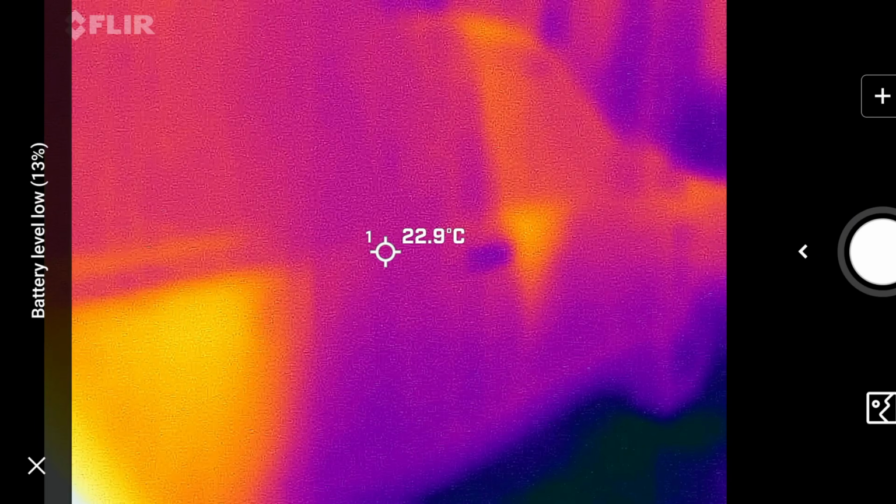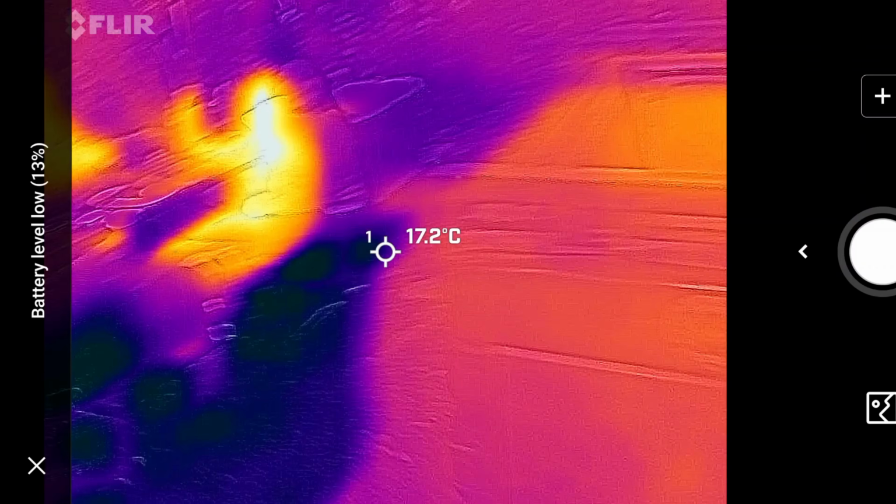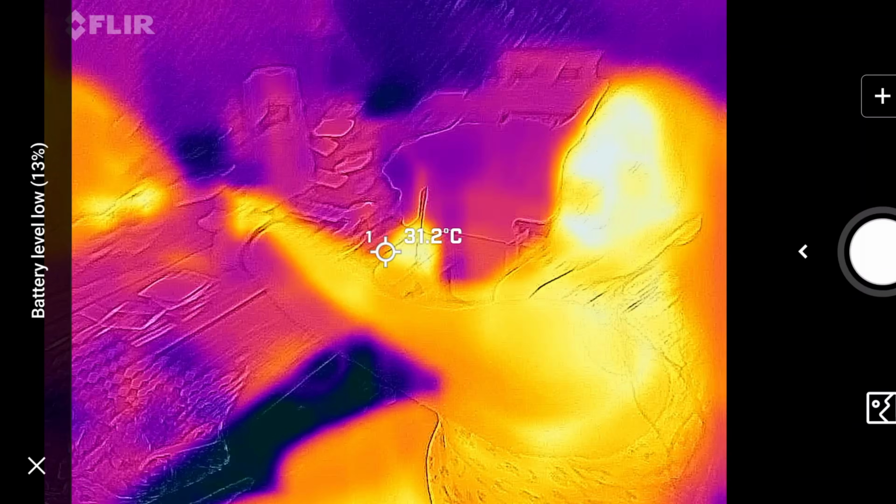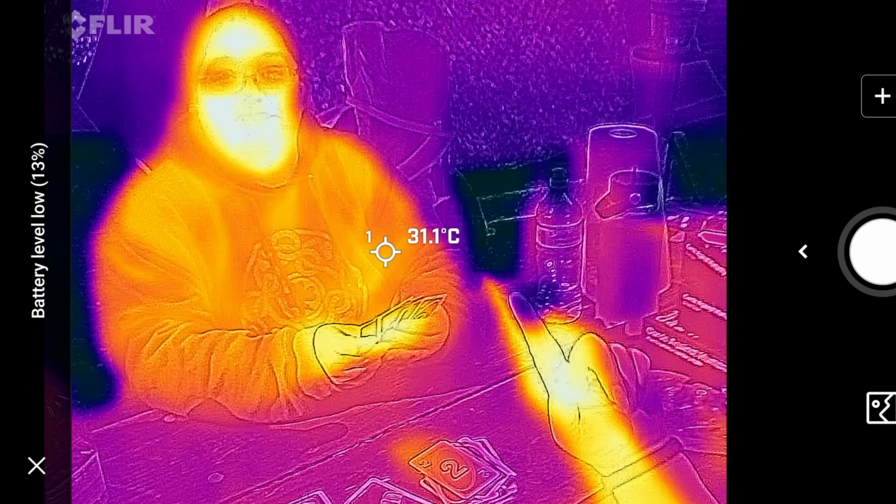Okay. So, what are you showing me? She swapped hands. Oh, you swapped hands? Oh yeah, that means you've got all the cards now. Now you're the one who's nervous.